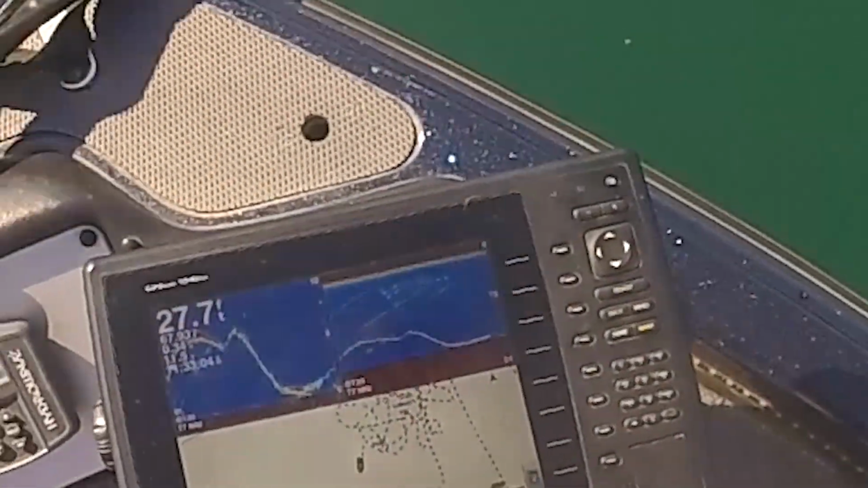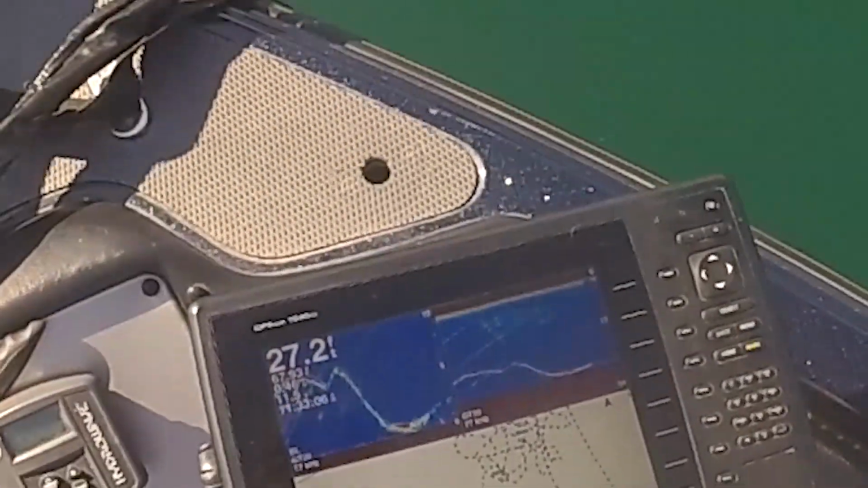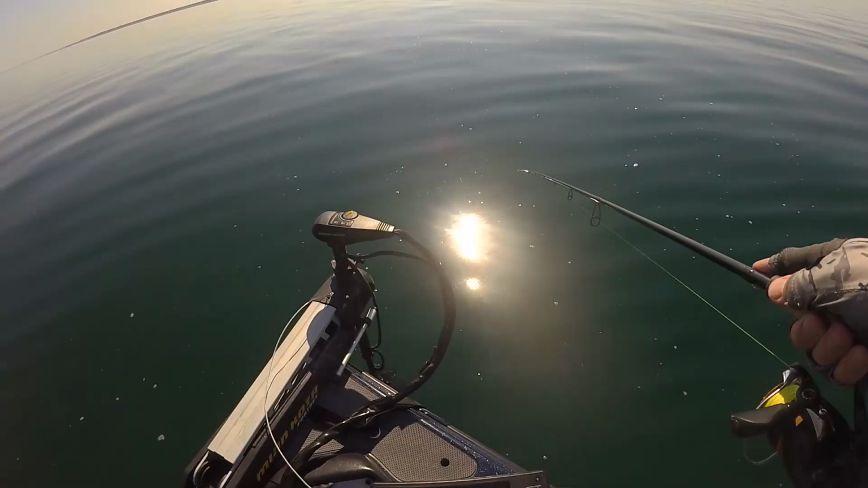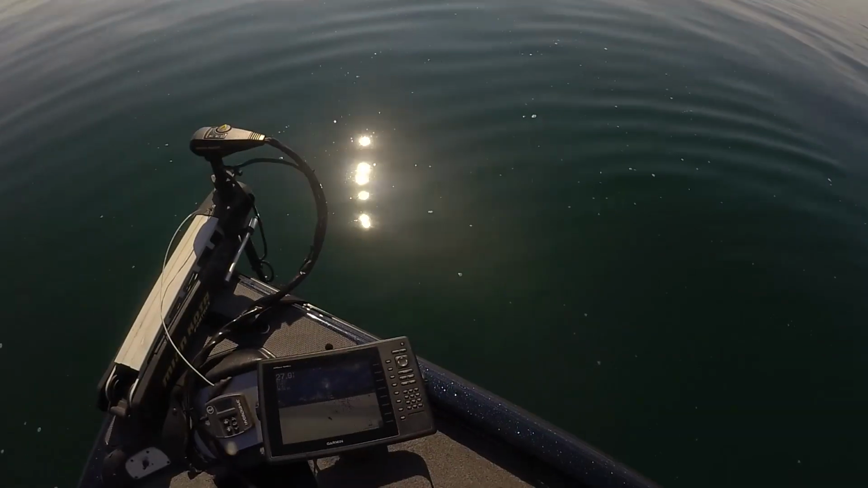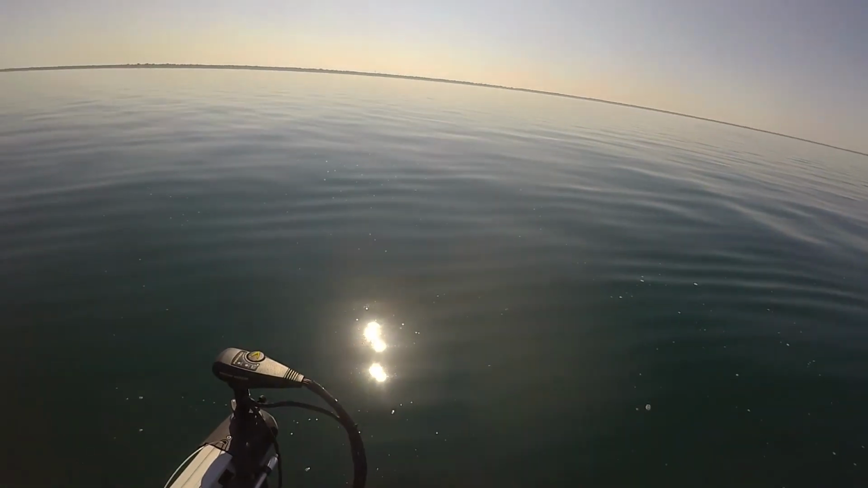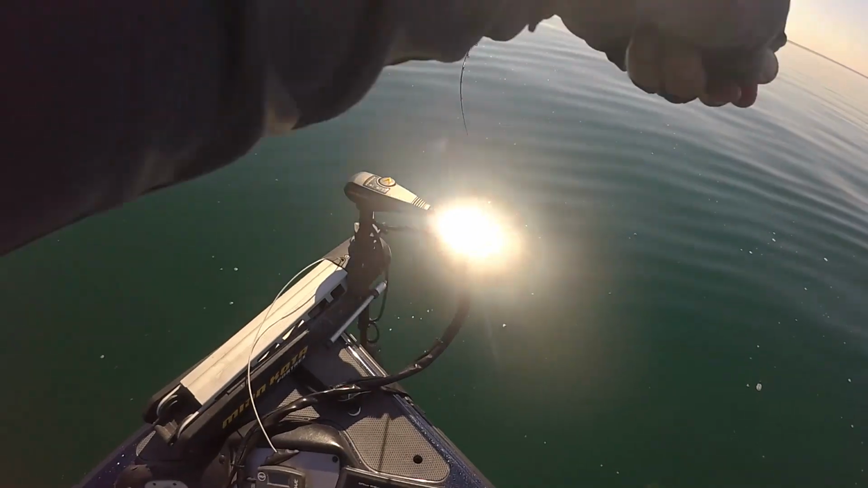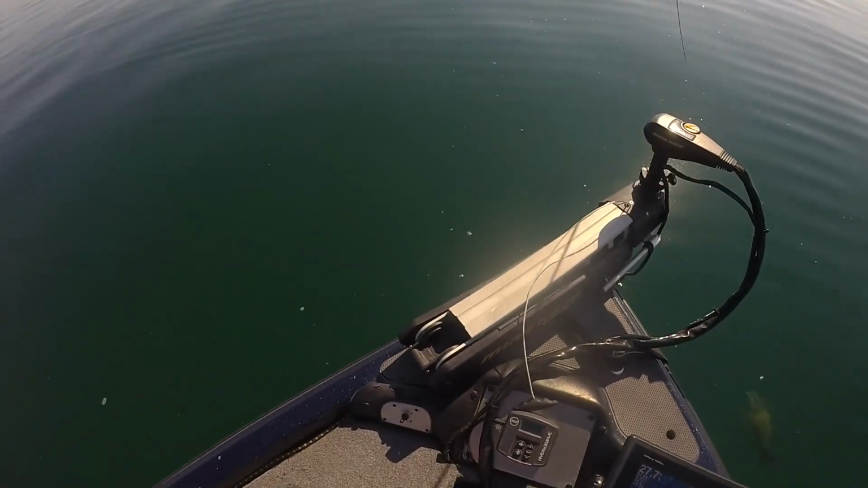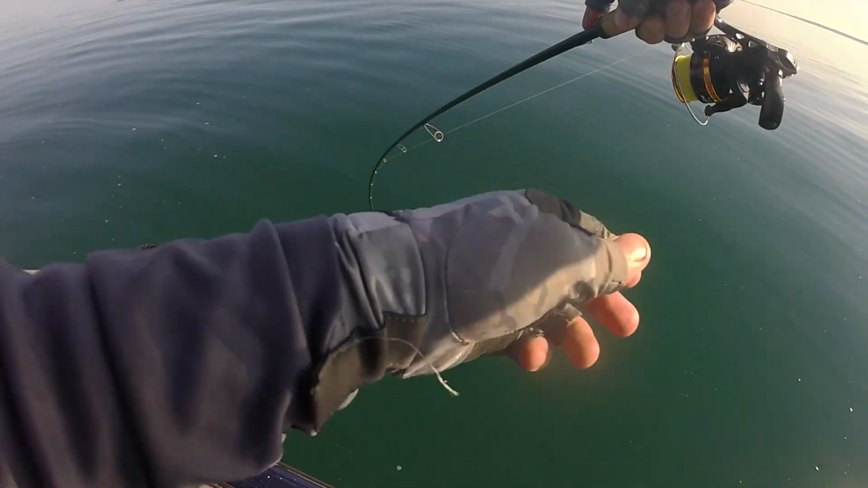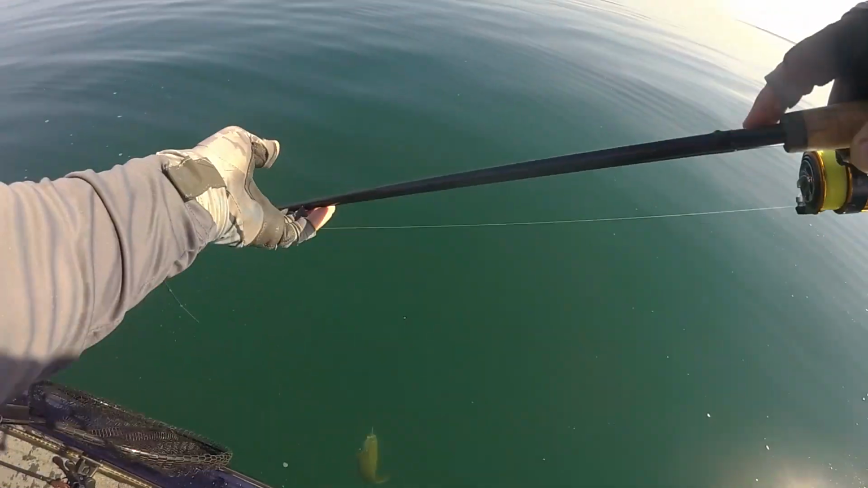I can make him follow my bait up. Fish should bite. Right there. Yeah. How big? Not that big. You sure? Yeah. I see him. Still a chunk. Dude, that's still like a 3.5.